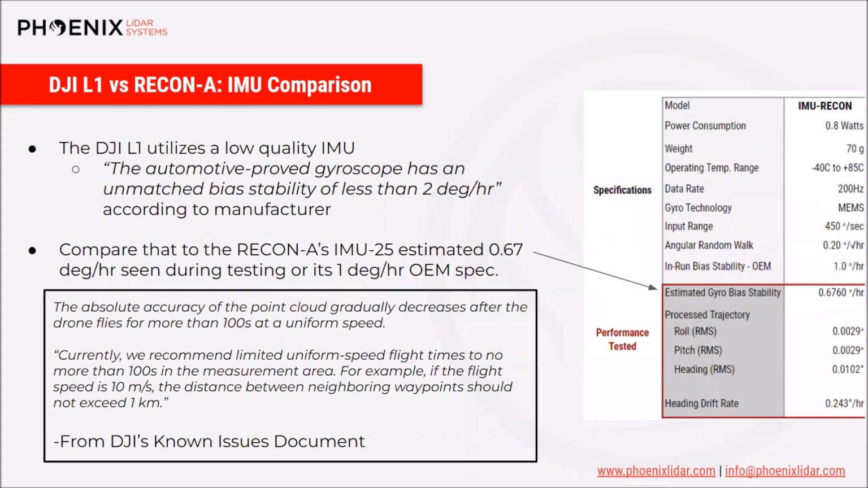All things the same, your LiDAR sensor and GNSS accuracy being the same for both systems, the bulk of your accuracy is going to stem from the quality of IMU that you have. And one thing about IMUs is that they can drift over time. So an important spec to pay attention to is the estimated gyro bias stability.